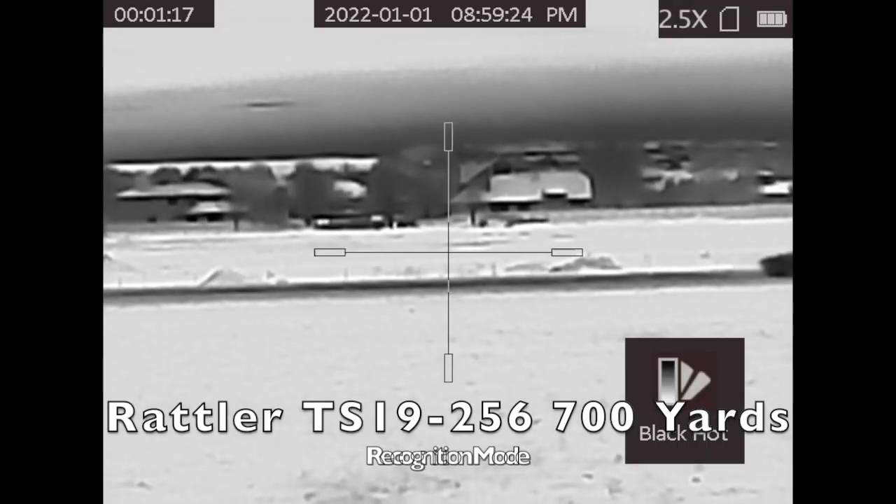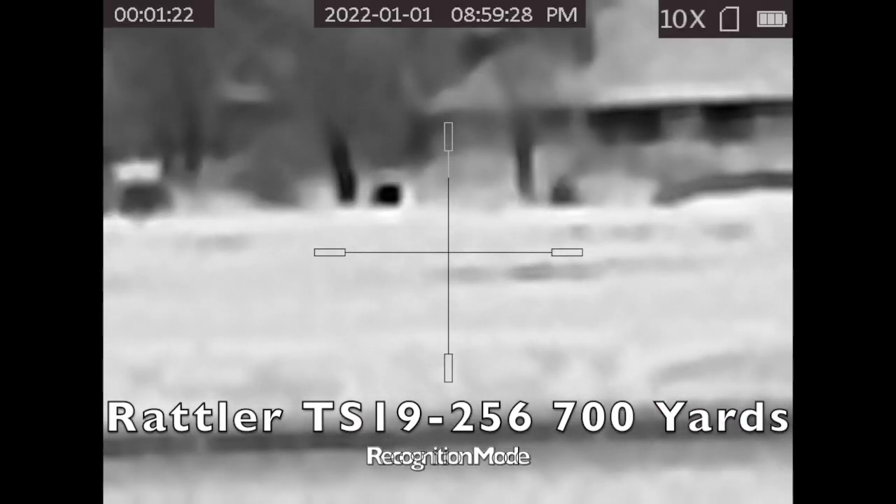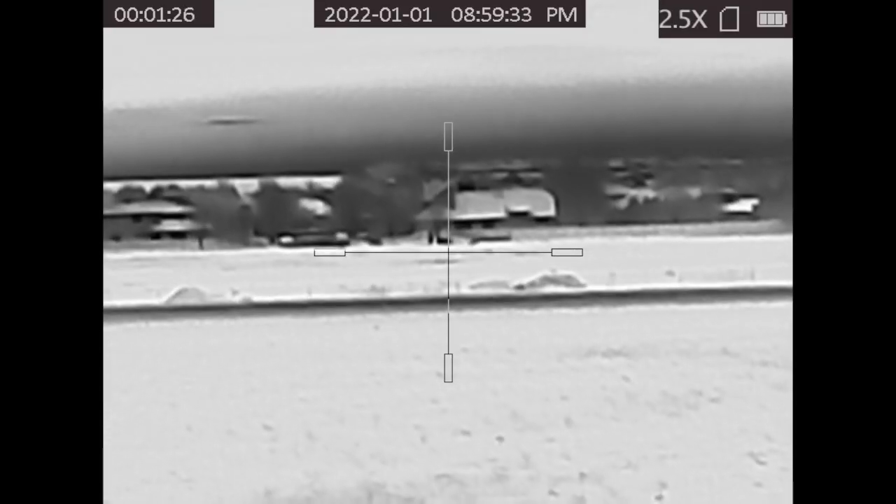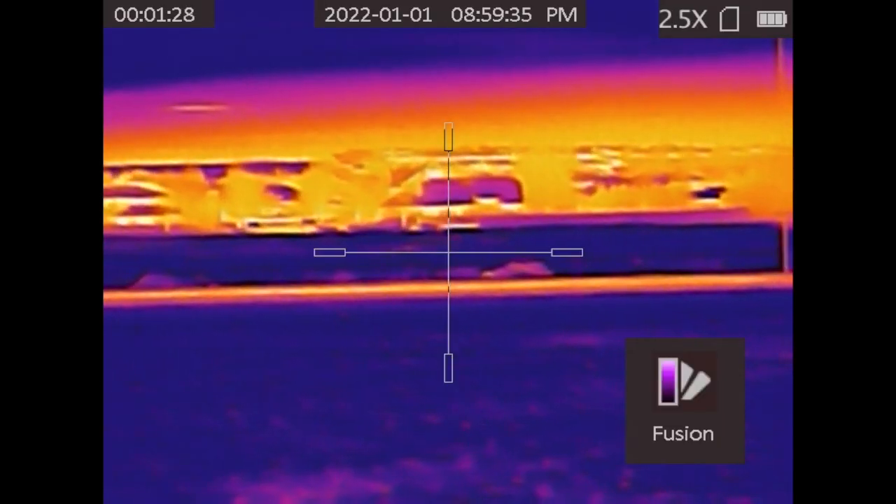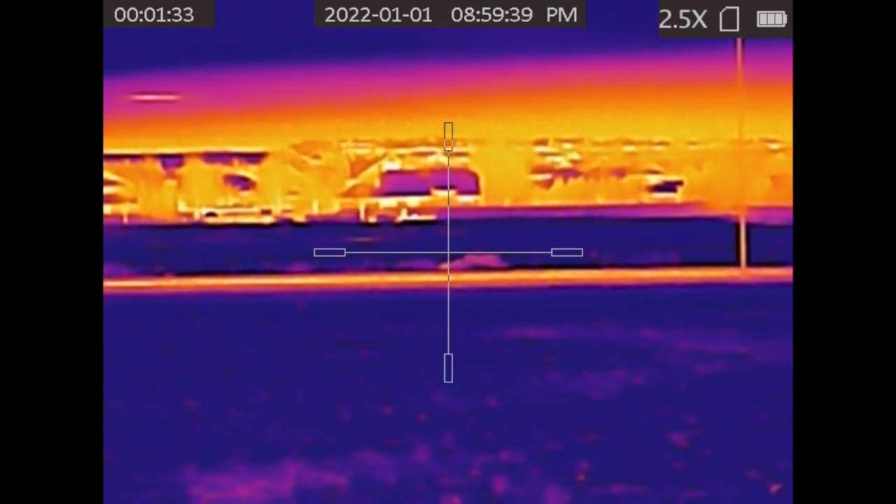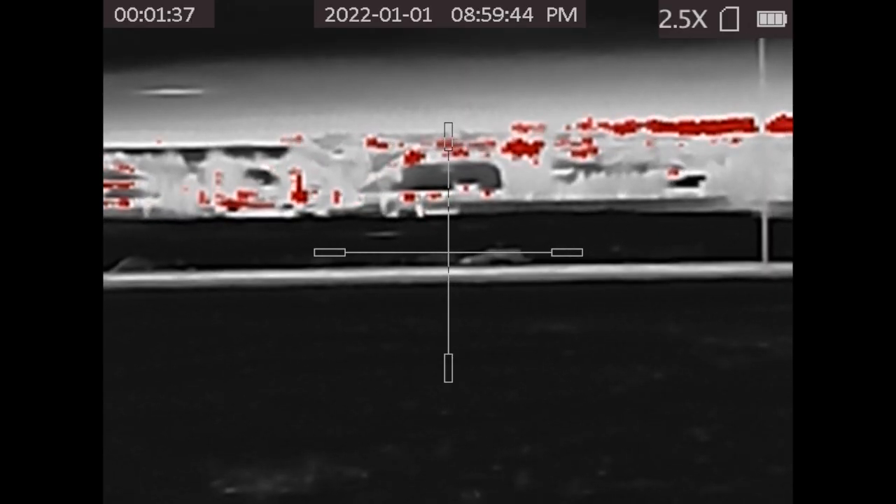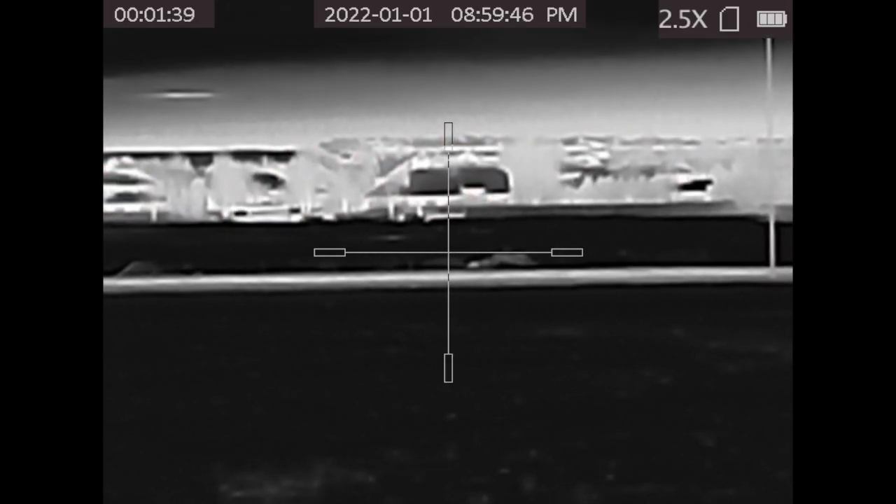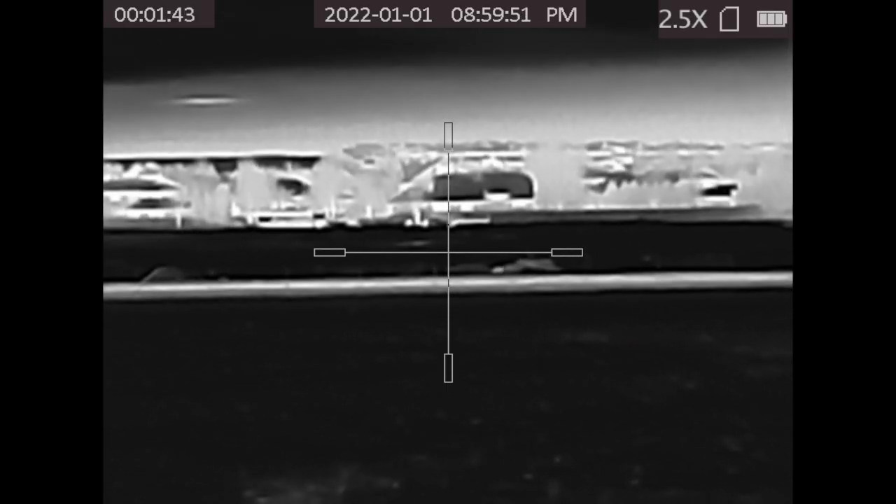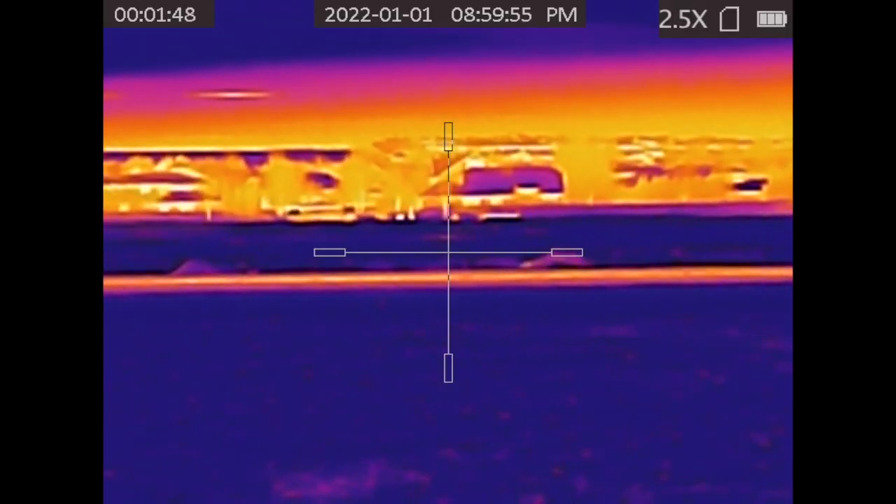One of the things that we were excited about is, we were asking other thermal hunters, other dealers, hey, do you think you could see a coyote-sized dog at 700 yards with this 256 core? And we had a lot of people say, hey, there's no way, and a lot of people that also said yes. And so it's fun to do this video, as you can tell, that you can pick up the heat from that 38-pound dog out to 700 yards, actually fairly easily.